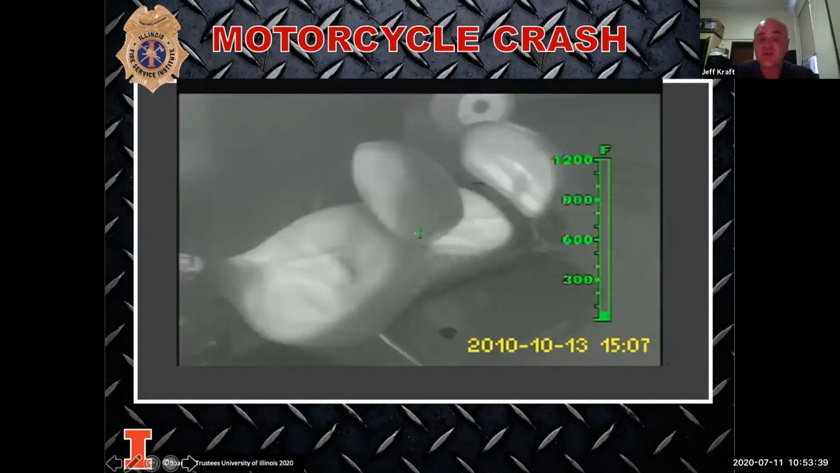This is showing a motorcycle. The motorcycle had 2 people sitting on it, not 1. All right, so at the scene, if someone was thrown and I find 1 person, I need to start looking for the other one also.